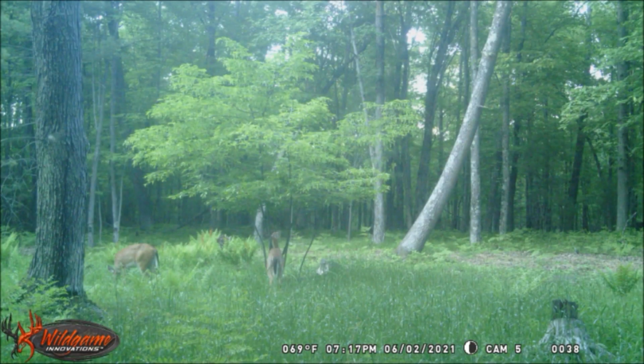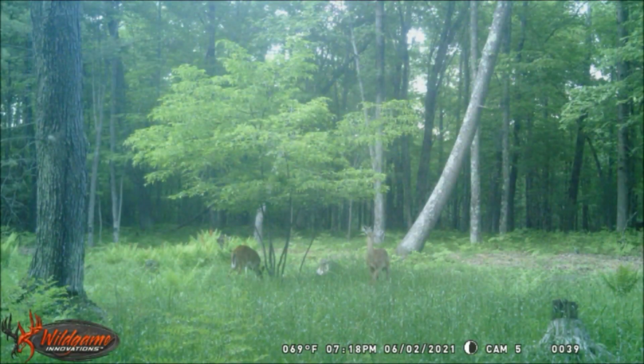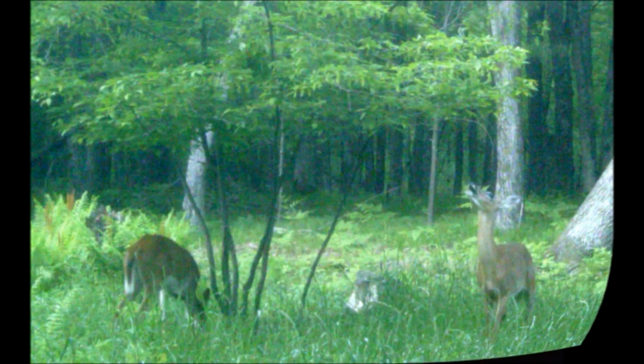remained high, increasing in June to 85.3% of all trail cam photos, up 31.1% over May. Statistically, we lost 31.1% of trail cam buck activity, but we replaced it with an increase of 31.1% in doe activity.